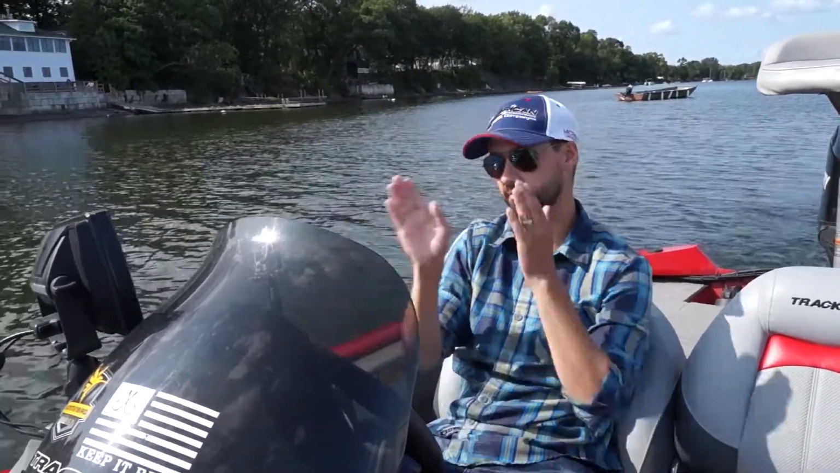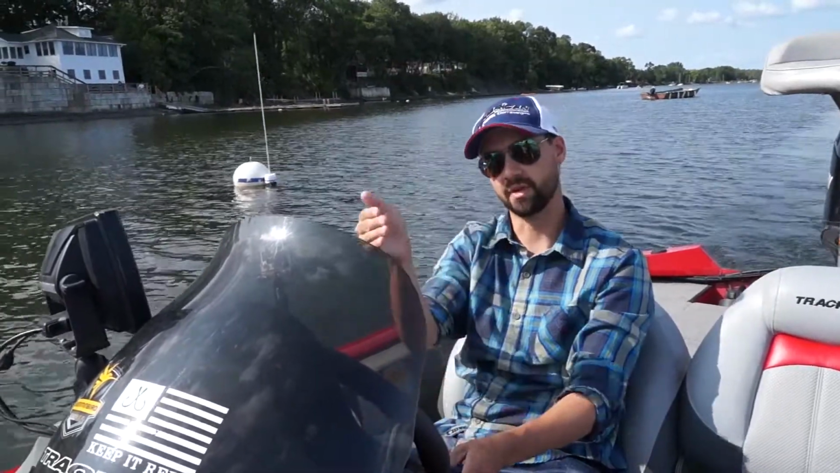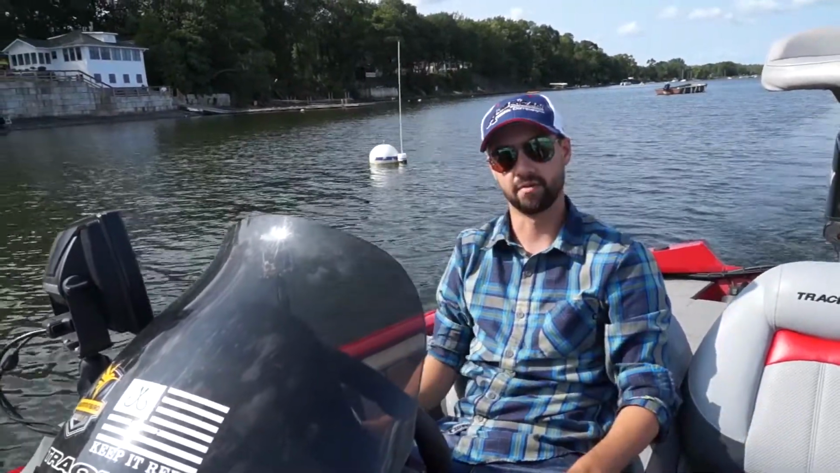Or what I can do is I can face it and kind of drift next to it and use a bottom bait, so Senko or some sort of jig, and cast right up next to it and let that fall right in front of it and see if I can get a reaction bite out of them.